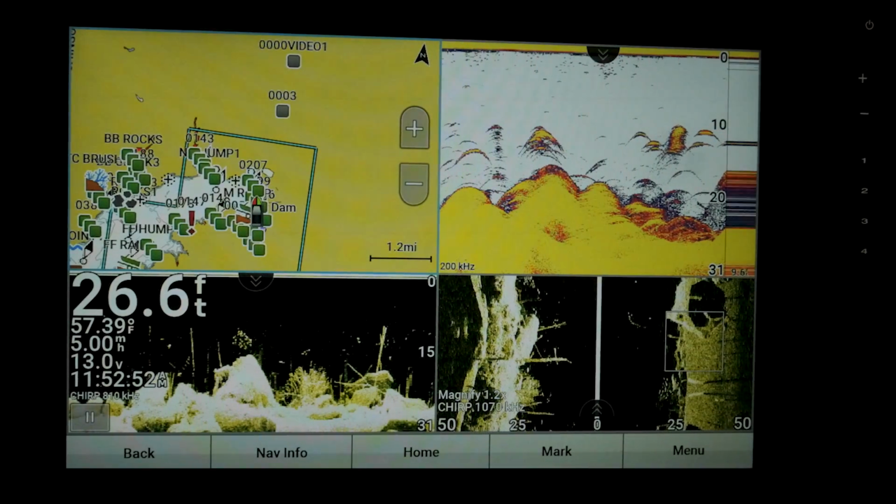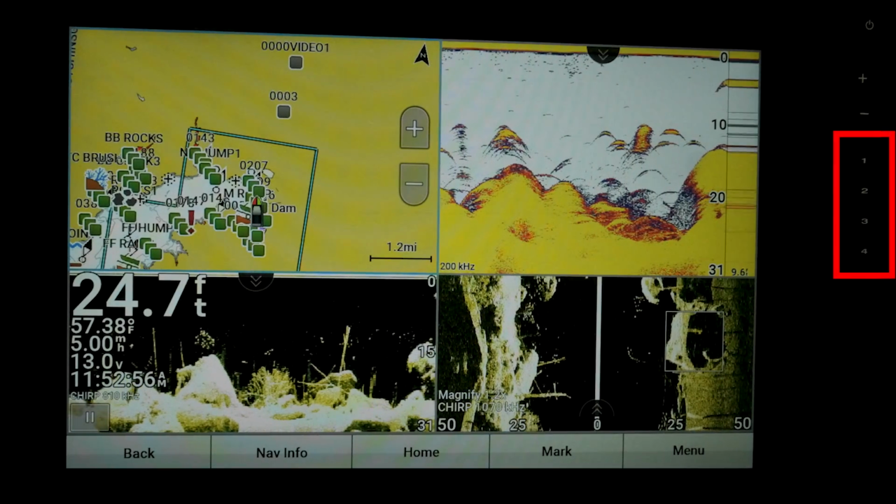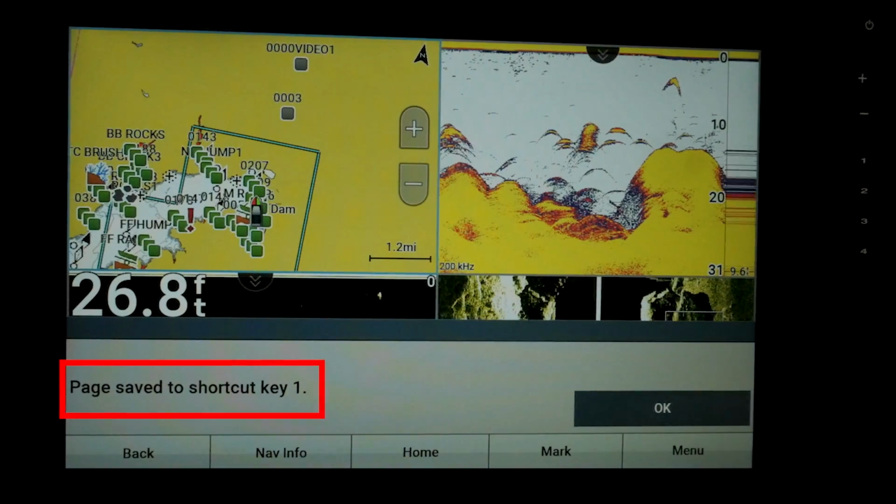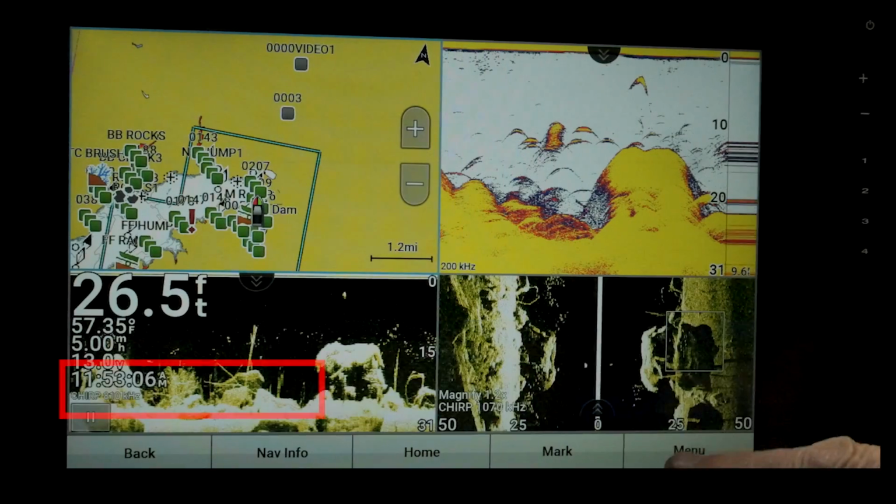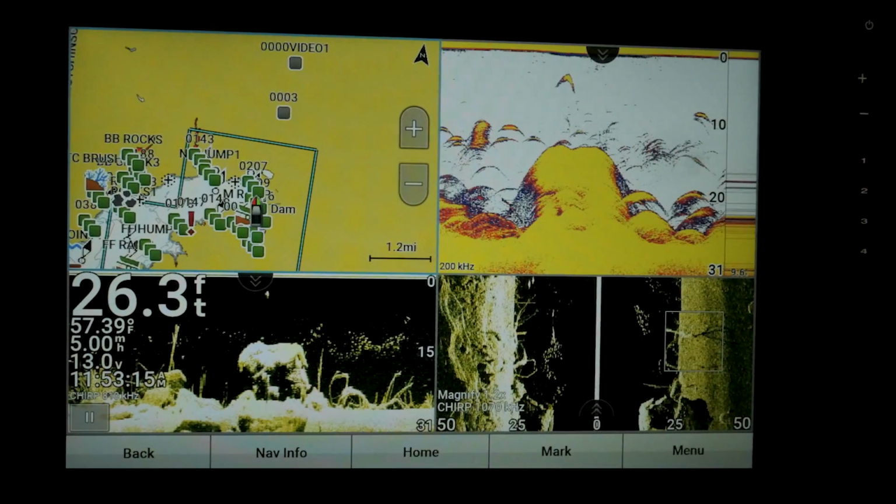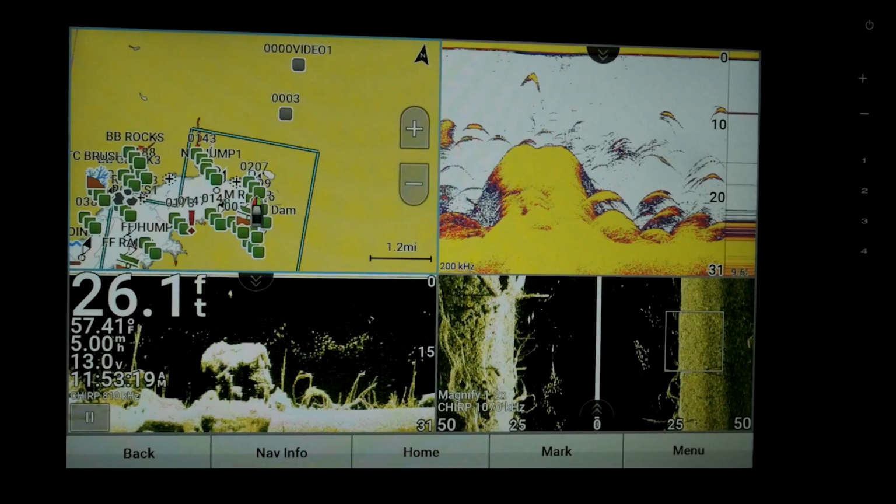Okay. And now here's where it gets interesting. See over here, you got the shortcut keys. Now just like an old-fashioned radio, just press number 1 and it's saved as shortcut number 1. So if we go home, we can go ahead and always just press number 1 and it brings it right up to that screen. So that's a real good feature.